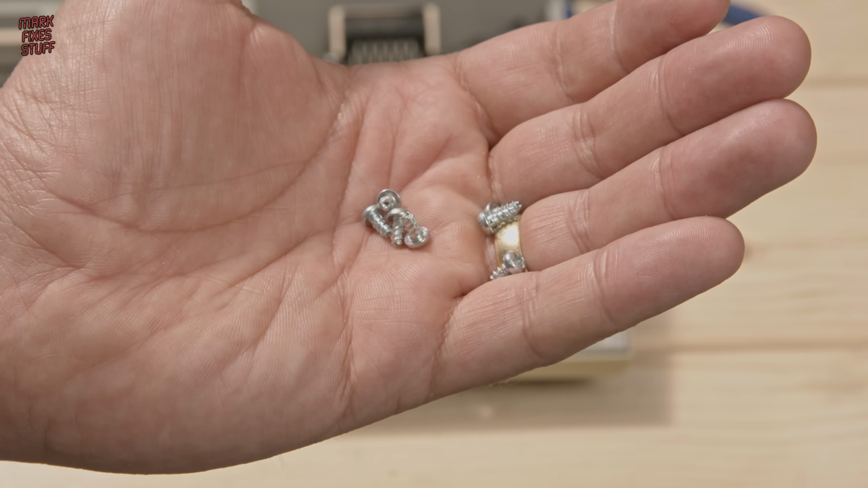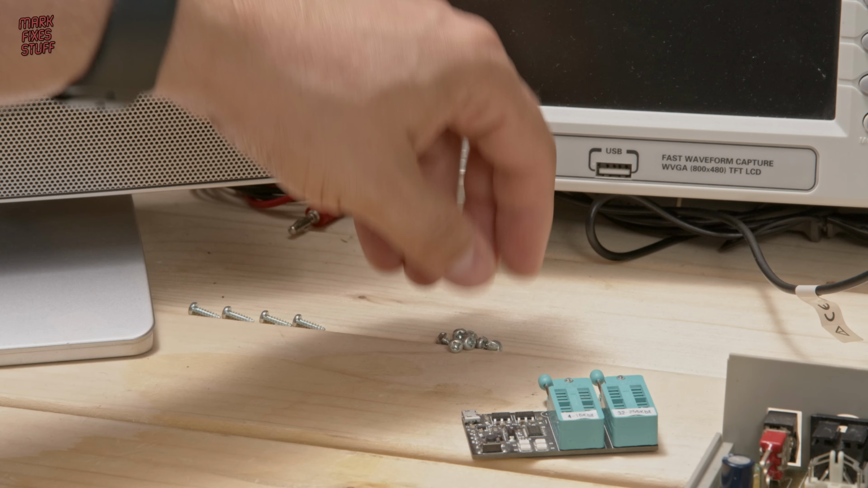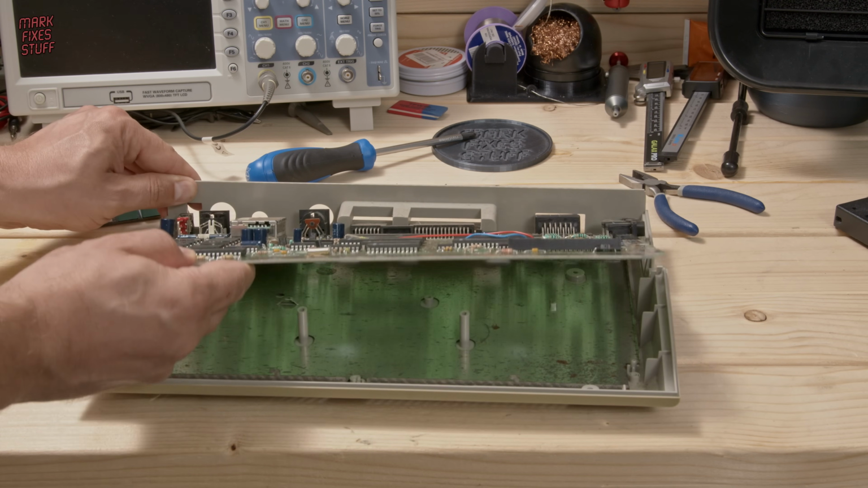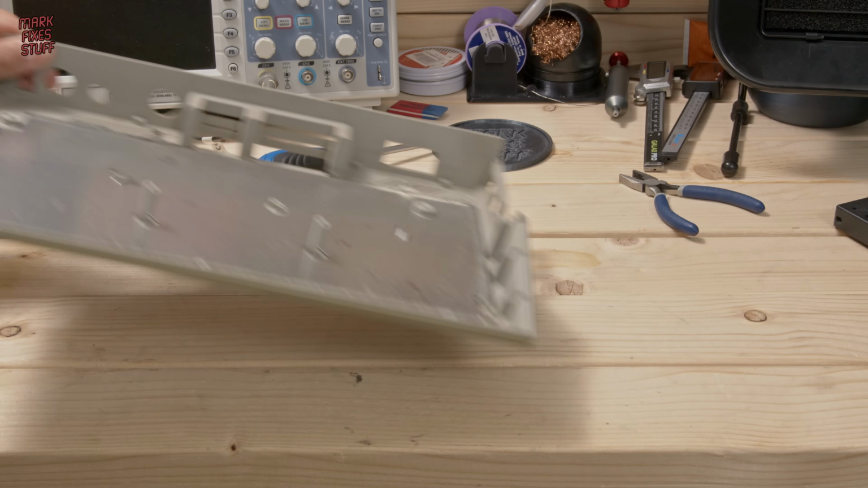Good news, by the way, screwing fans. These screws are completely different to the others, so if you get them mixed up, you'll mess up your case. Trying not to inhale any dust bunnies, we remove the board from the case. We'll put the case aside for later.